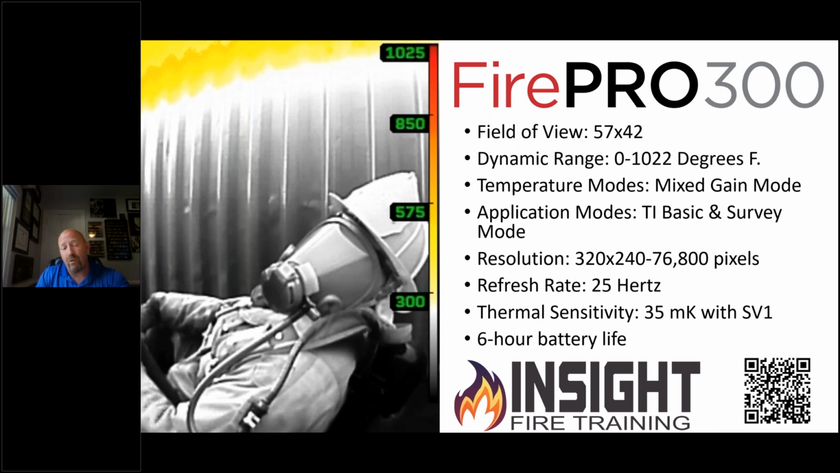Is that coax cable or is that a regulator line? Do I need to cut that? Do I need to pull that away? All of that information can be gathered very quickly with that device and save time, because when firefighters call Mayday, they call it late. This device allows you to do many things that other cameras cannot do.